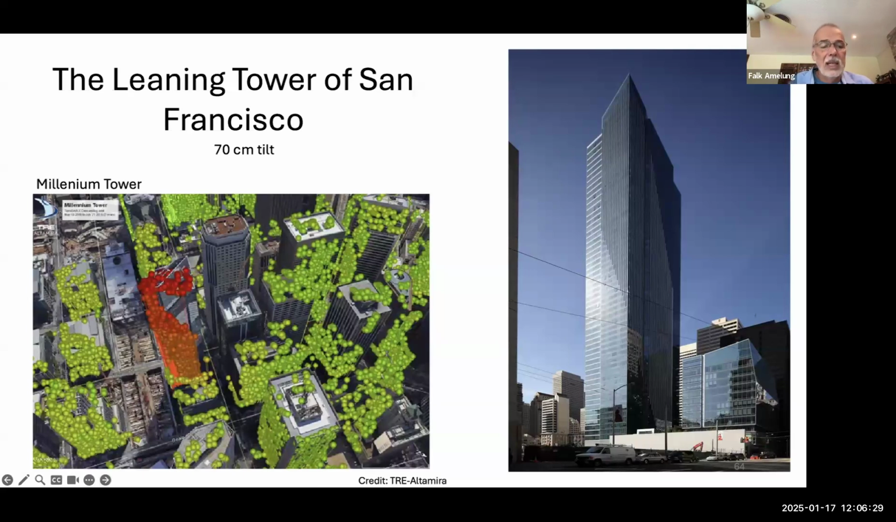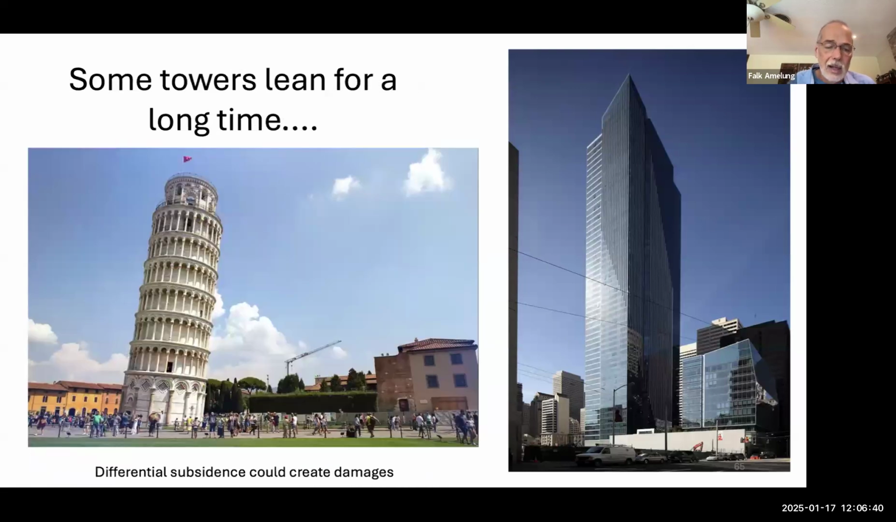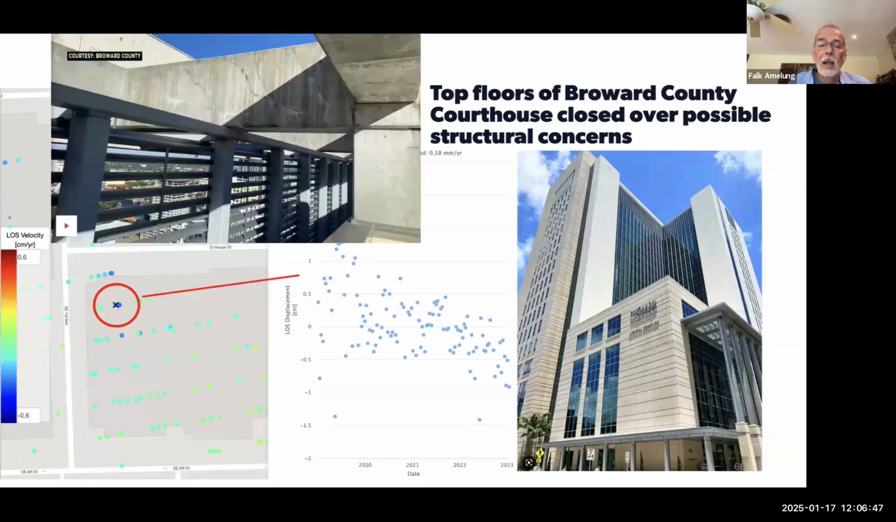Up to 70 centimeters of tilt was found, but the structure is still standing. They're trying to repair it. Some other towers have been tilting for a very long time. That's the Leaning Tower of Pisa.